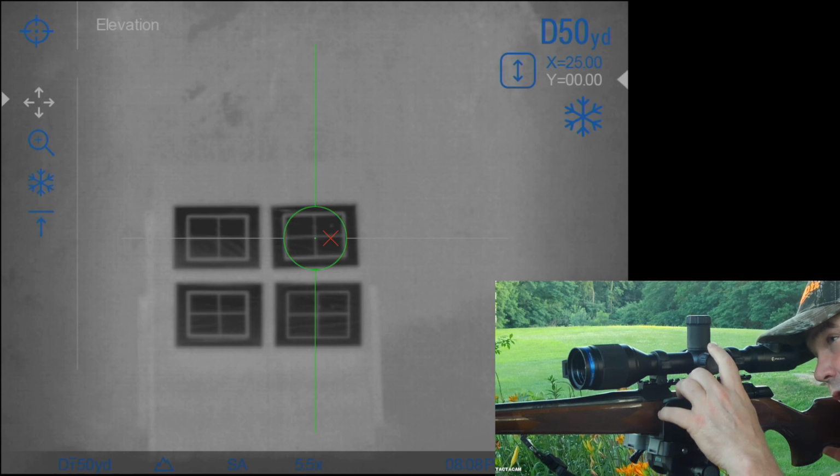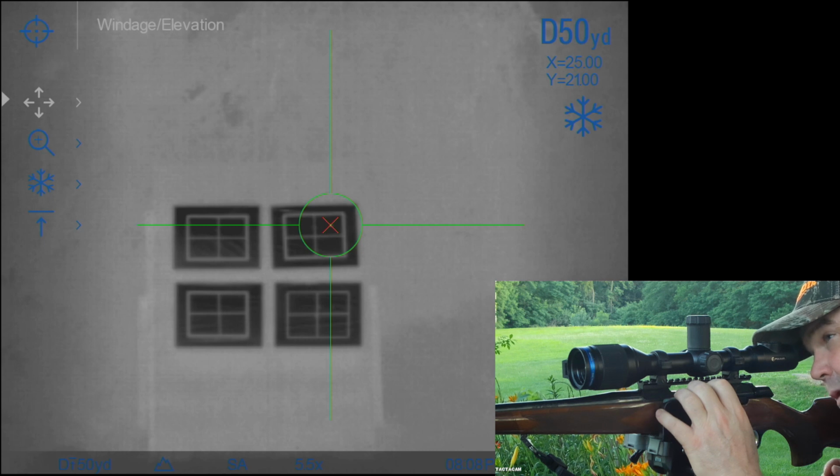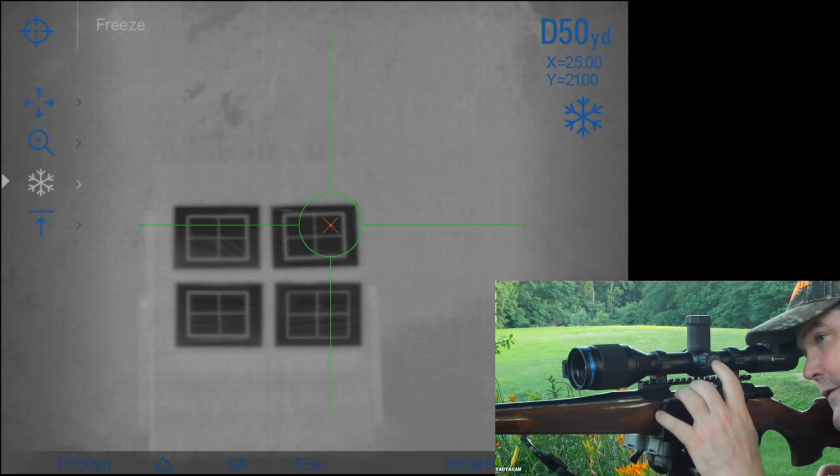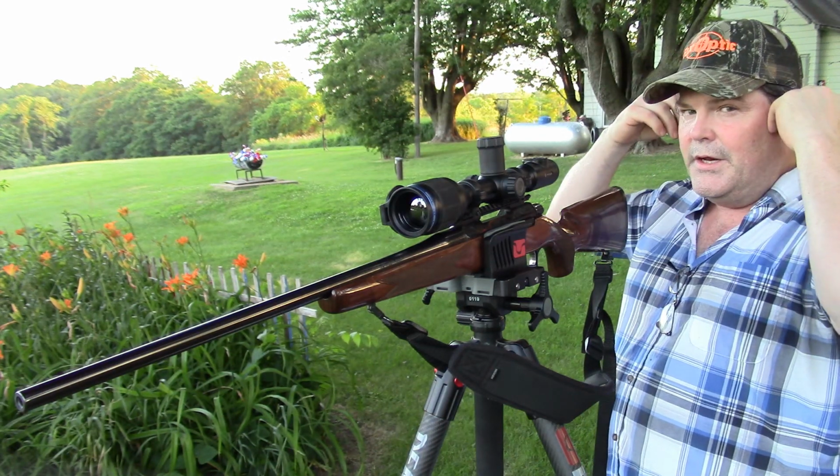Right now I'm at X25, and Y is highlighted, so I'm going to move vertically up until I get right over that impact point, which is about right there. As you can see now, I'm at X25, Y21. So all I've got to do at this point is a long center button press. It's going to move my reticle up into that new position. Should be good there. Now I'm going to come back down here and unfreeze on the target, and we're going to be ready. So we're going to chuck another one in it and take another shot.